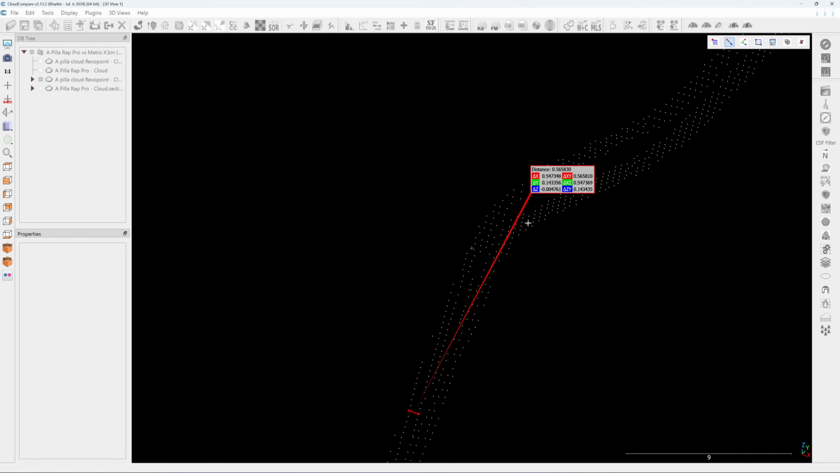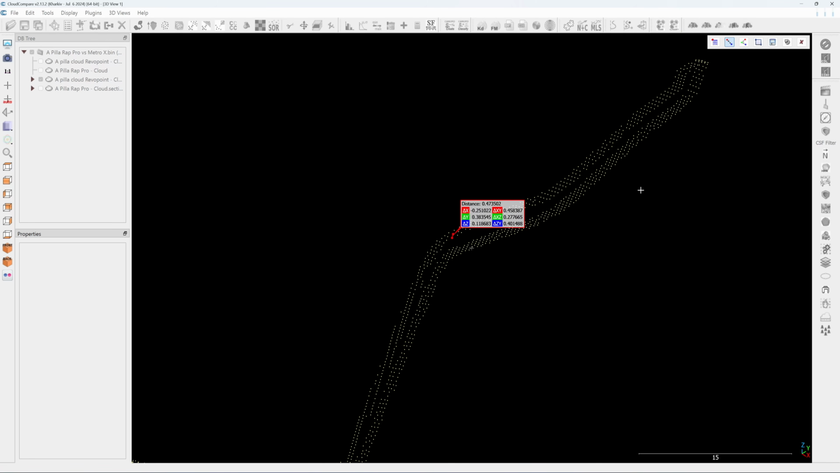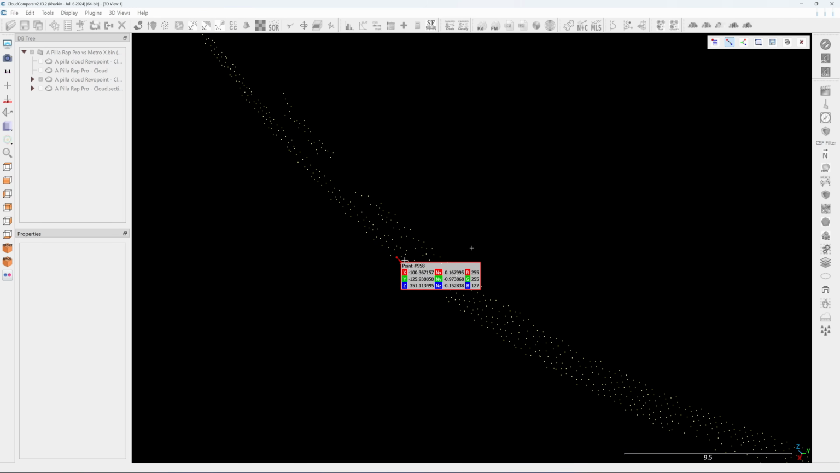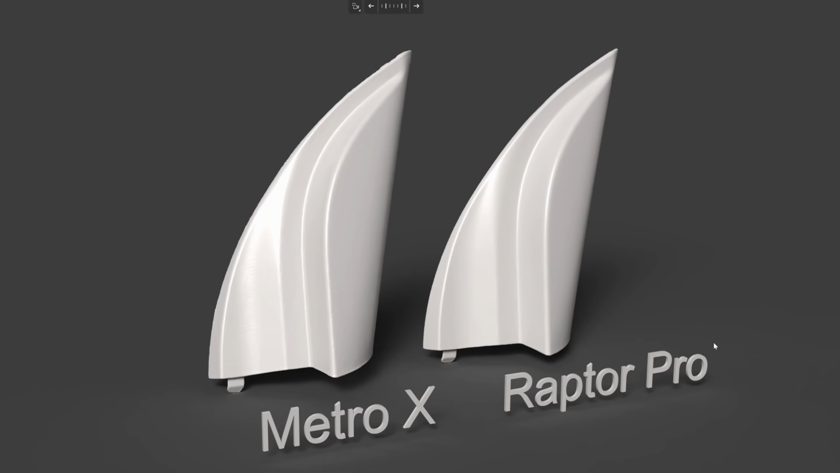In some locations it gets 0.3, in some locations 0.5. Here 0.47. So the distribution of the point cloud in the Revopoint Metro X is quite random. I've never seen this with other scanners. Next, the 3D scan results as a mesh. They both export without smoothing and there is no hole filling.